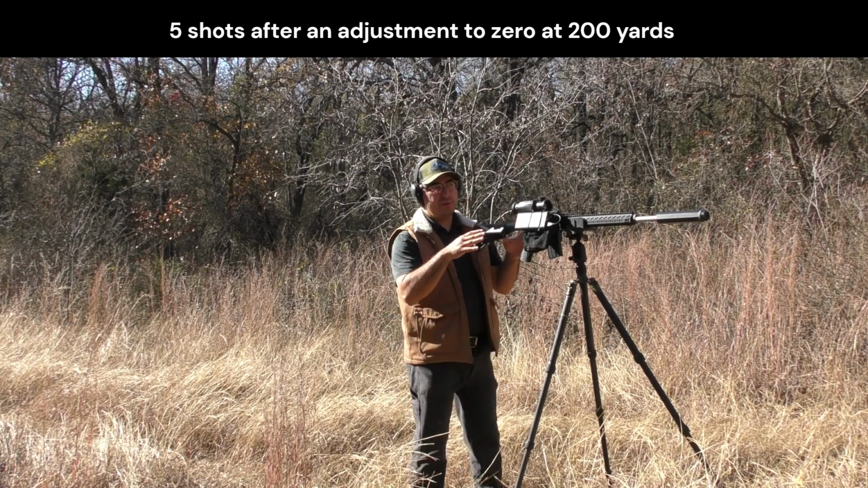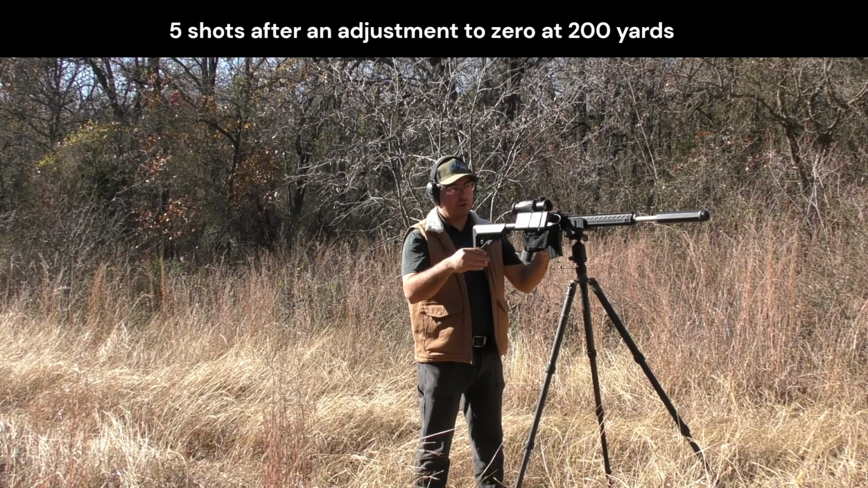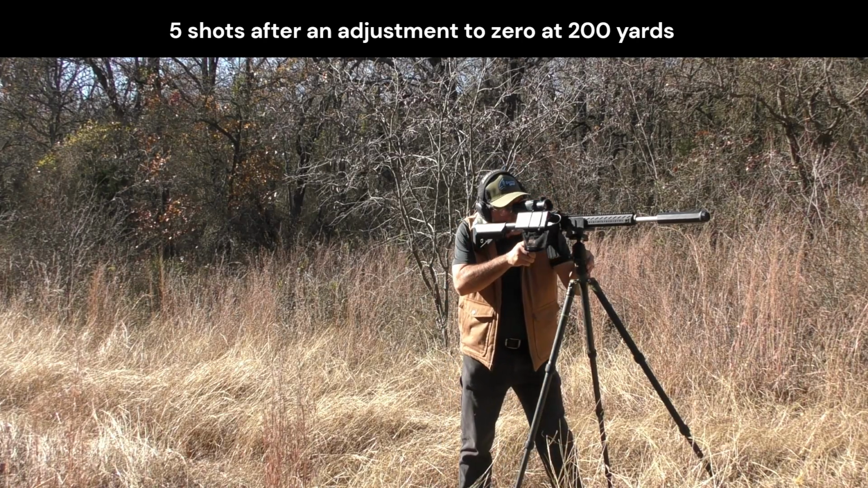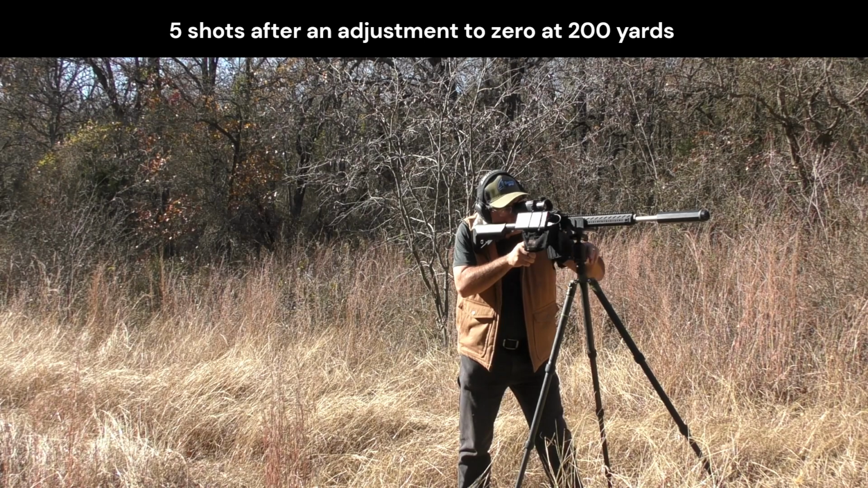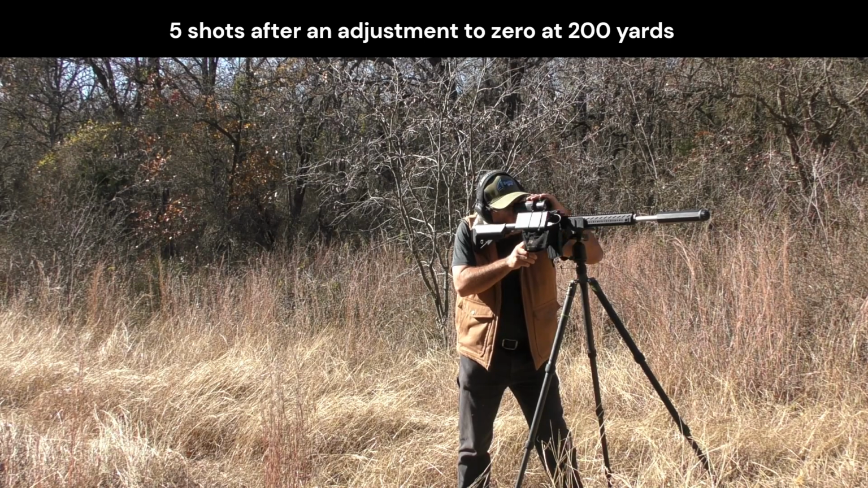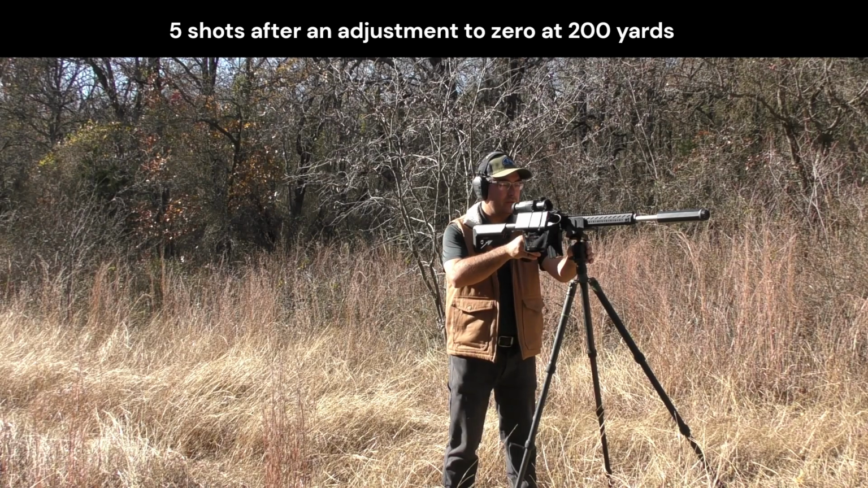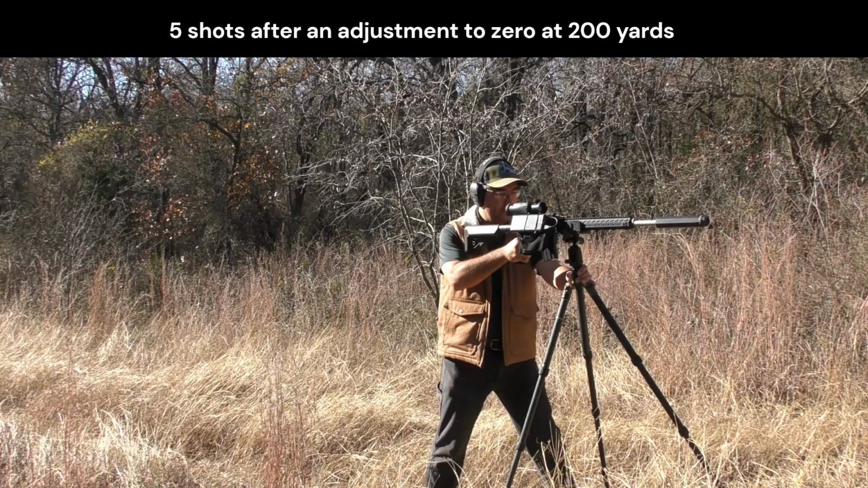All right, I'm going to make the adjustments. I've already illustrated what that looks like. At the 100 yard distance, it's the same at 200 yards. So I'll enter the menu. Pretty hard to get steady, to freeze it on a very fine, precise point. I'll try to lock it in as best I can here. All right, I've made the adjustment. 5 more shots. And I'm going to try to get really, really steady here. Make sure I'm solid on the tripod.